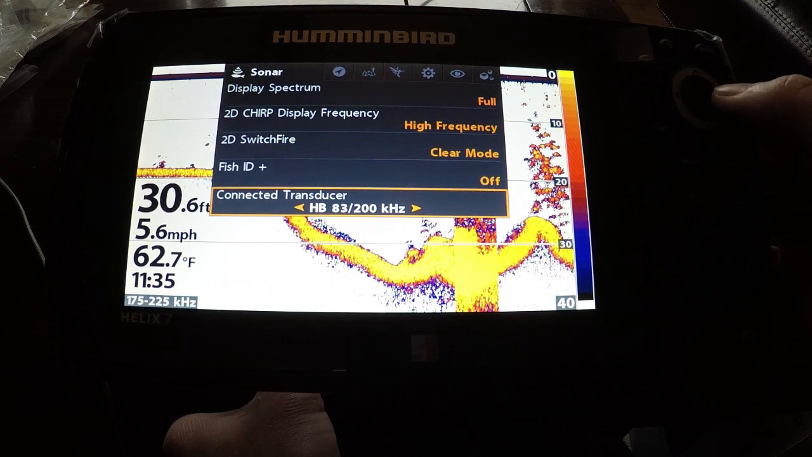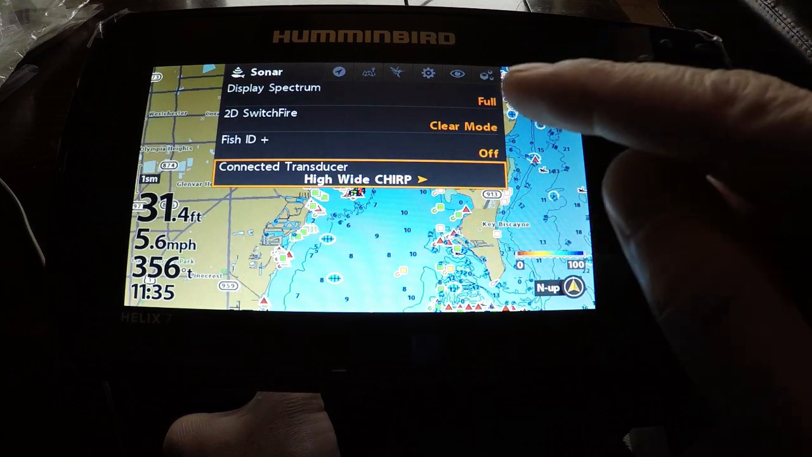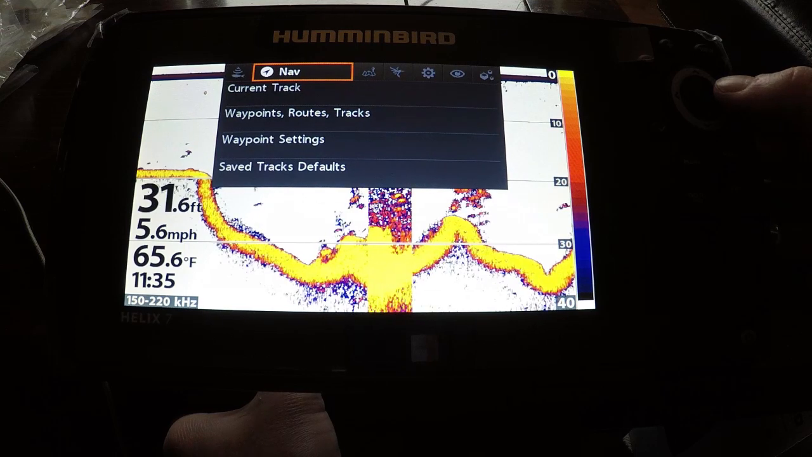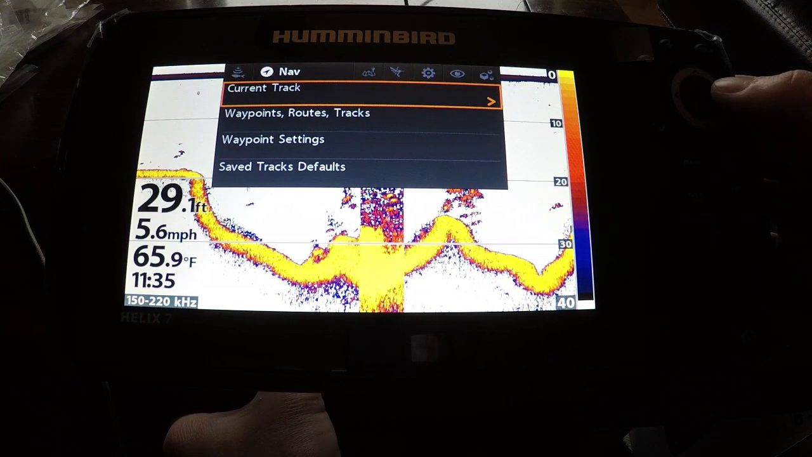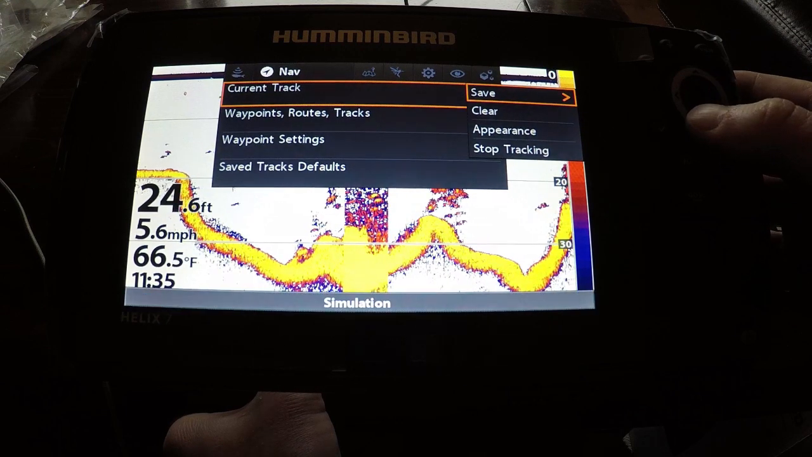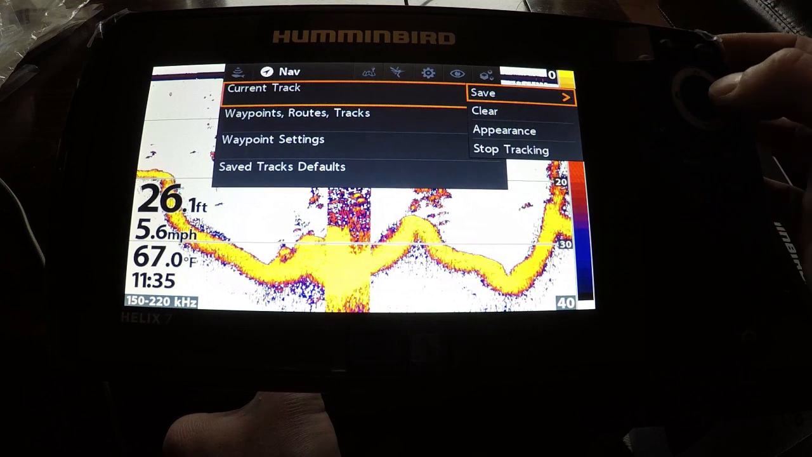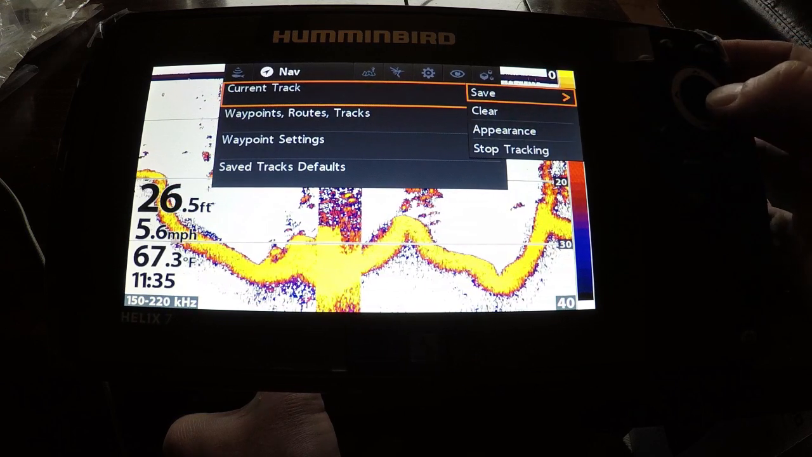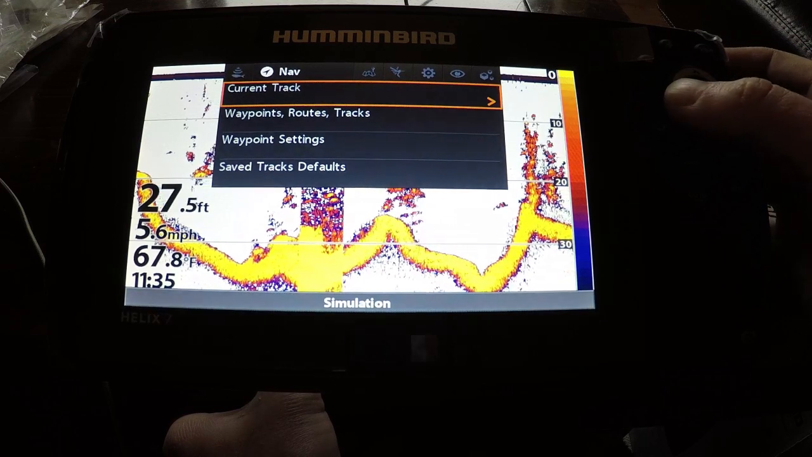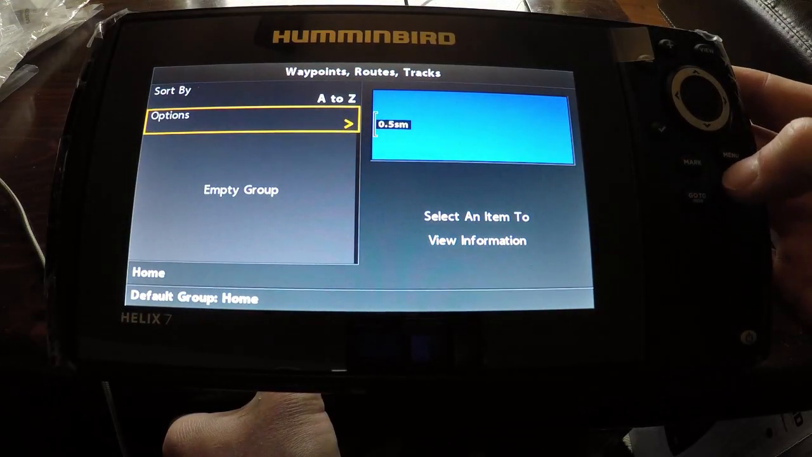Connected transducer is going to be your high wide chirp. That is the dual spectrum transducer. You've got your navigation, your current tracks. You can erase current tracks. You can save current tracks. So if you were on a nice track and you guys were catching fish, you can go ahead and save that track. All you've got to do is hit the right cursor arrow over. You can clear your current track. This is just all the navigation, different settings, your waypoints, different routes.